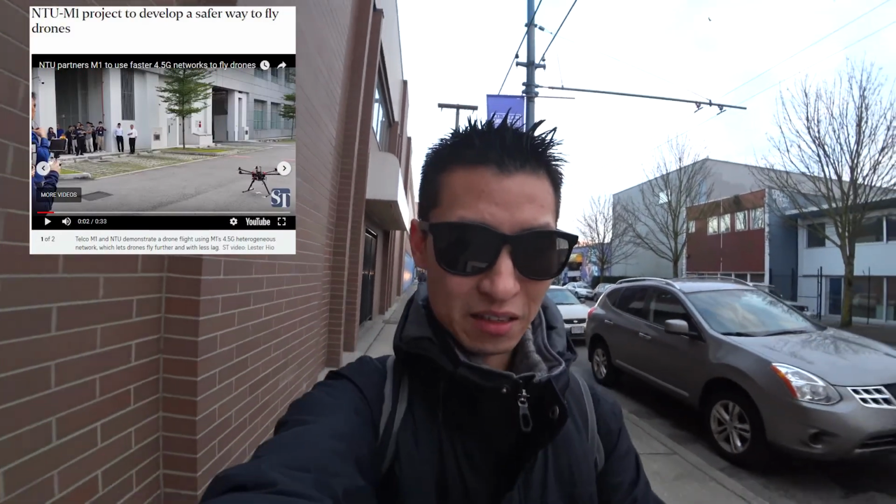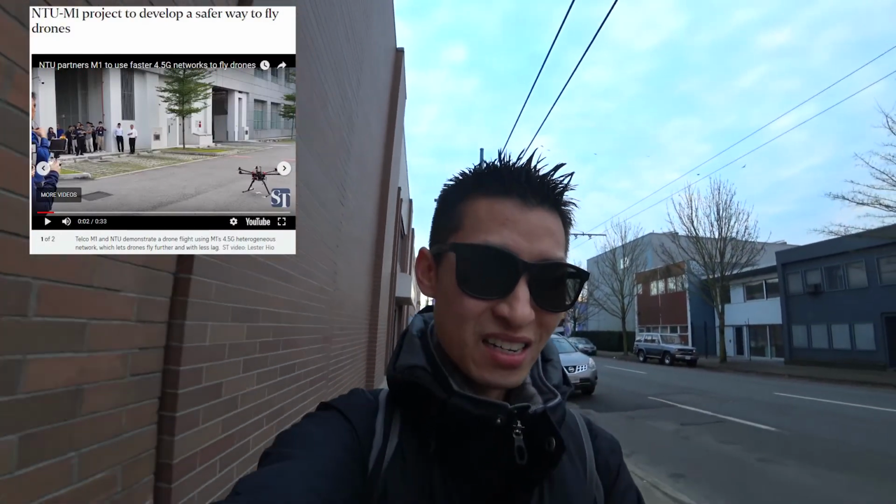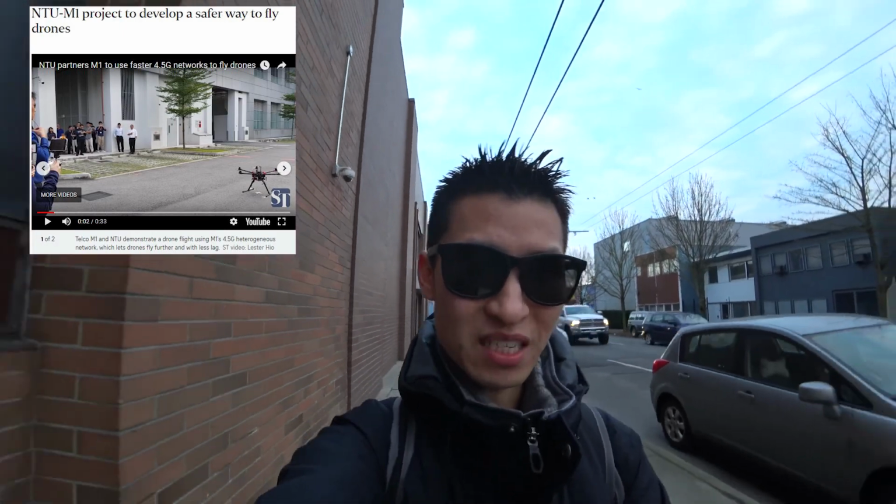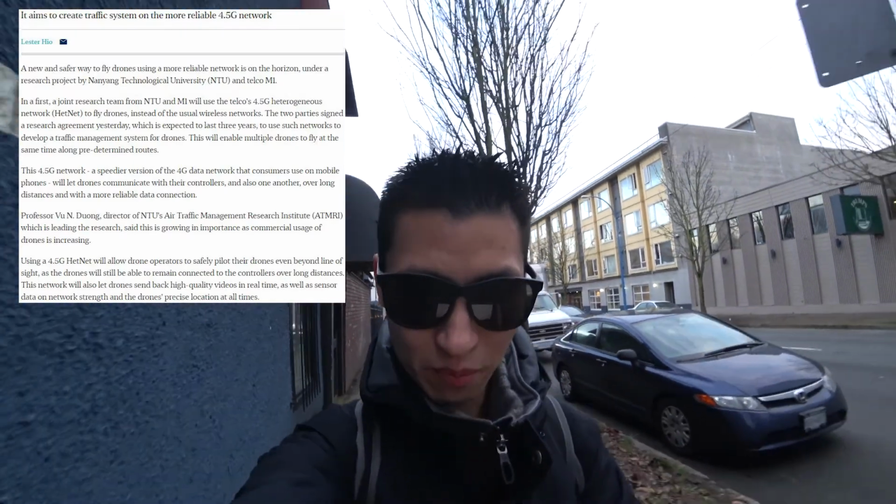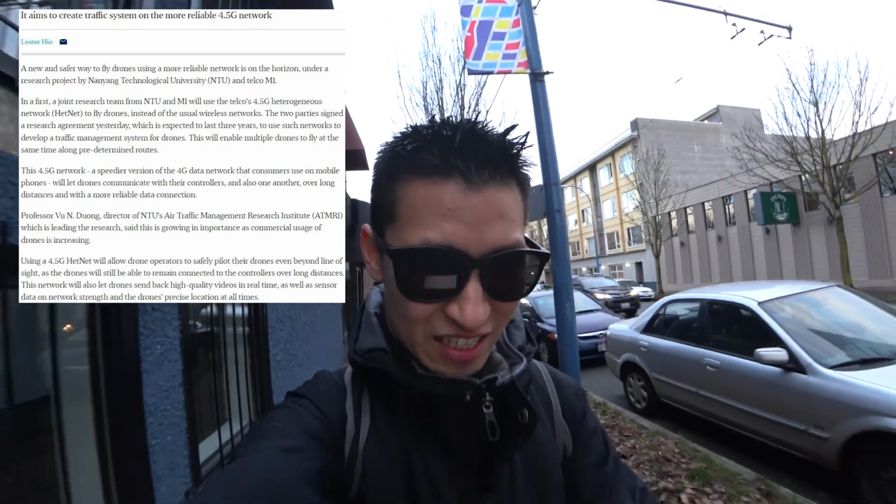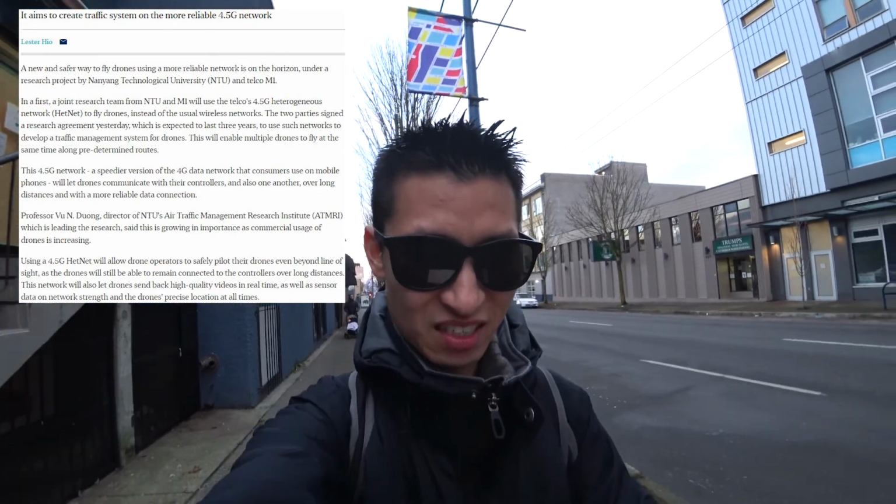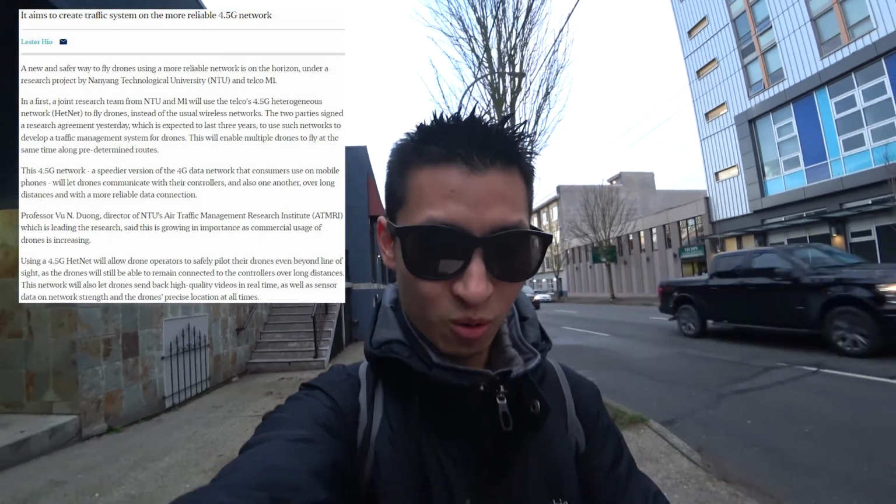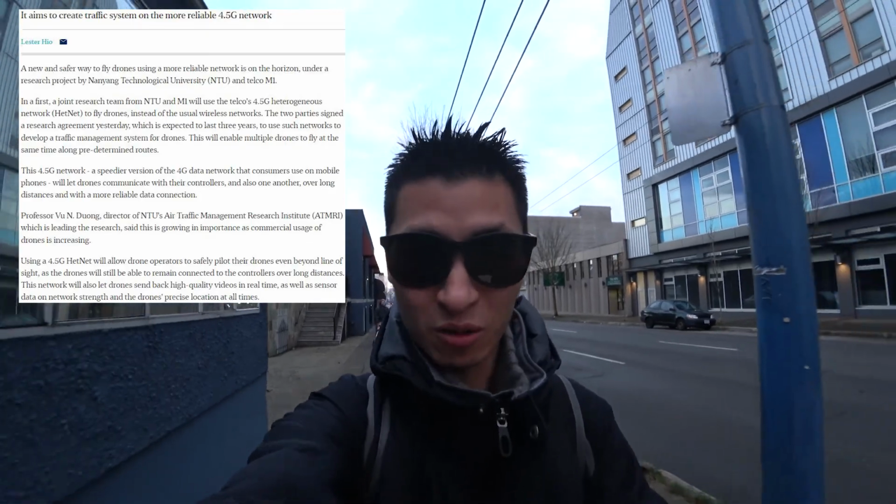And the other story I read, again, it was about flying drones with a mobile network, I assume, to make it fly safer. It says NTU M1 project to develop a safer way to fly drones. In a first, a joint research team from NTU and M1 will use the telco's 4.5G heterogeneous network, HetNet, to fly drones instead of the usual wireless networks. The two parties signed a research agreement yesterday, which is expected to last 3 years, to use such networks to develop a traffic management system for drones. This will enable multiple drones to fly at the same time along predetermined routes. What's going on here?